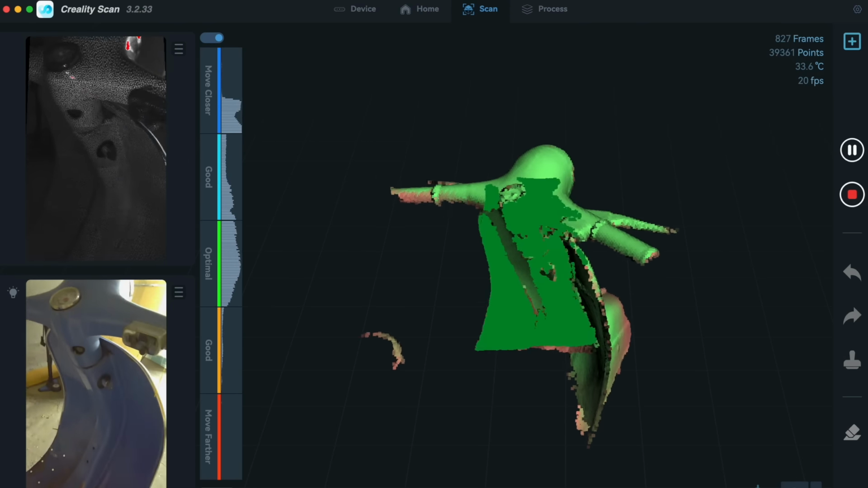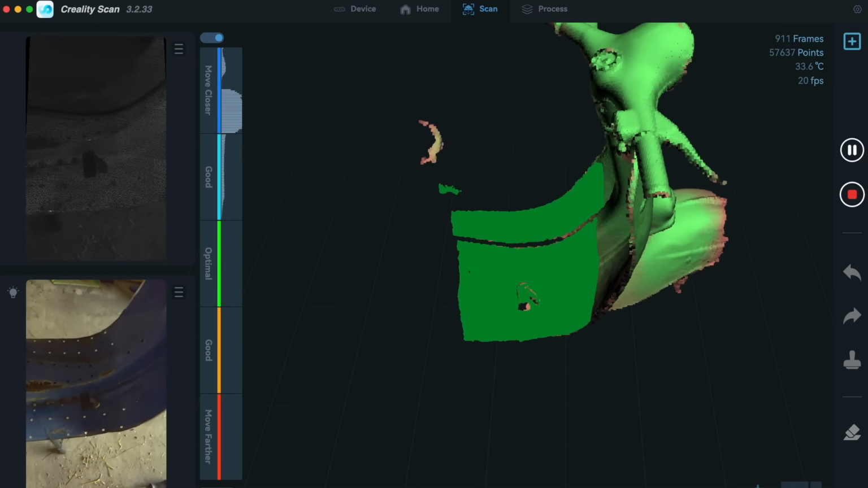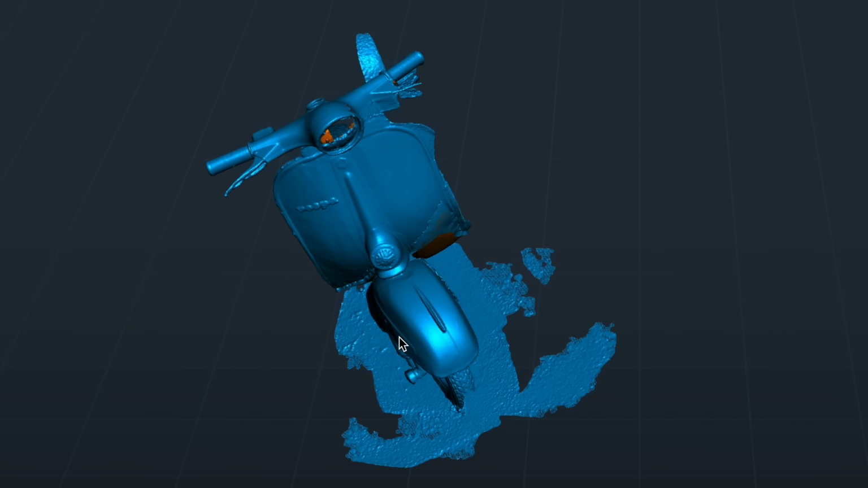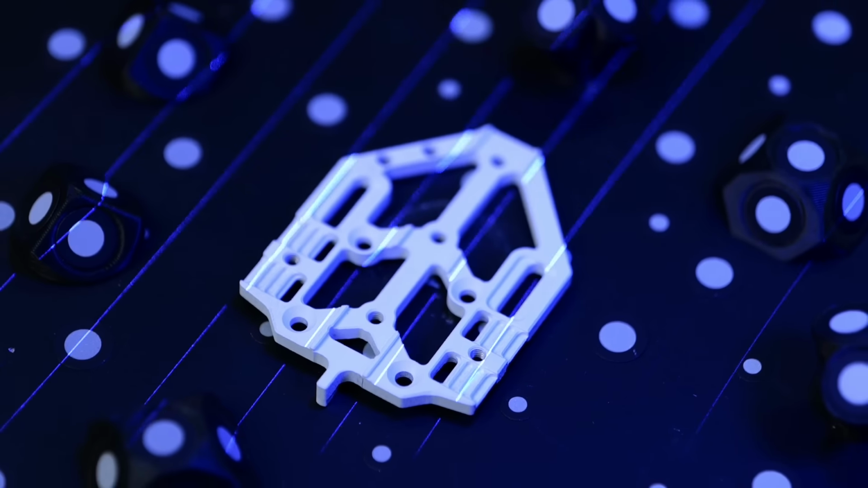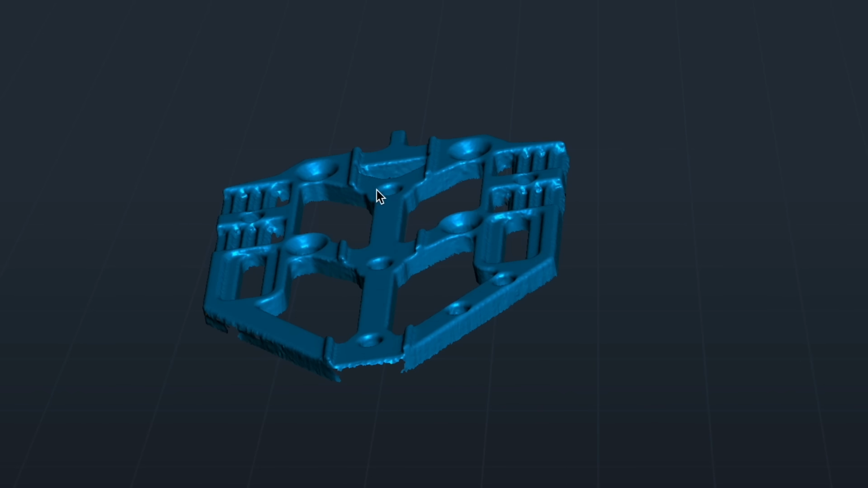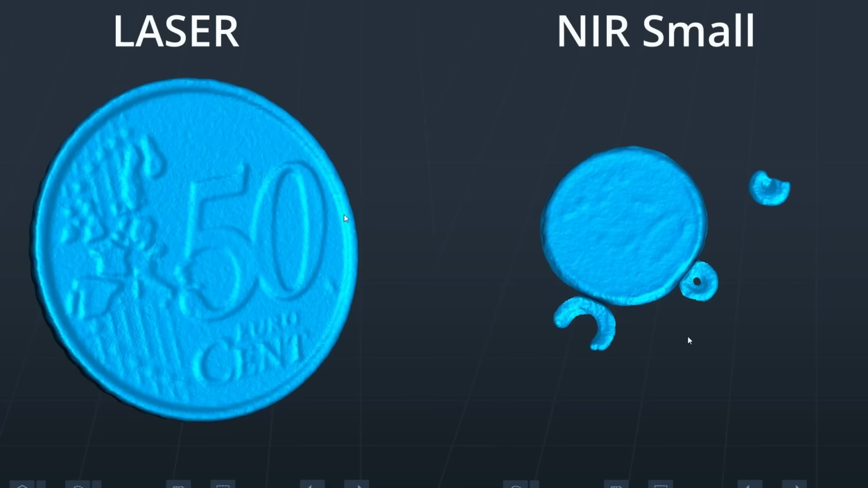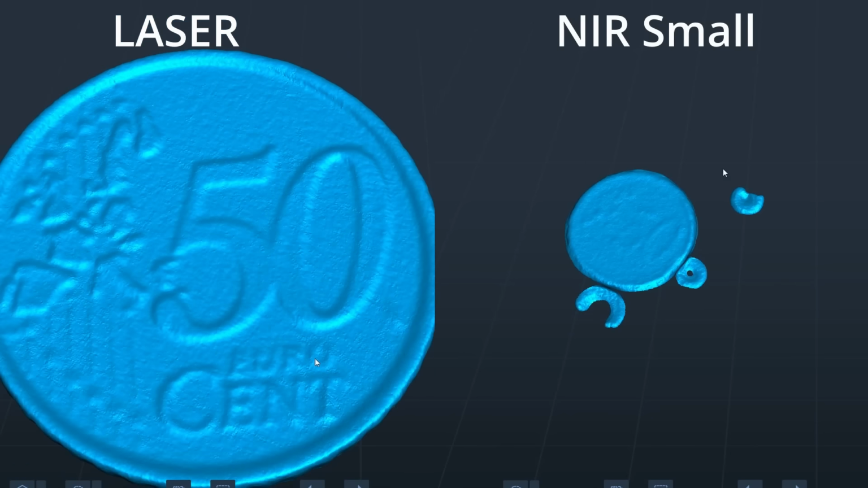The small scan field gives you more details and the bigger one speeds up the scanning process and especially in geometry mode helps with tracking because more features are usually within one shot. The laser mode also has a scan field diagonal of around 20 centimeters, but due to the very thin laser lines that are projected, it captures significantly more details than the same scan field in near infrared mode, which becomes very obvious when we compare the two scans.